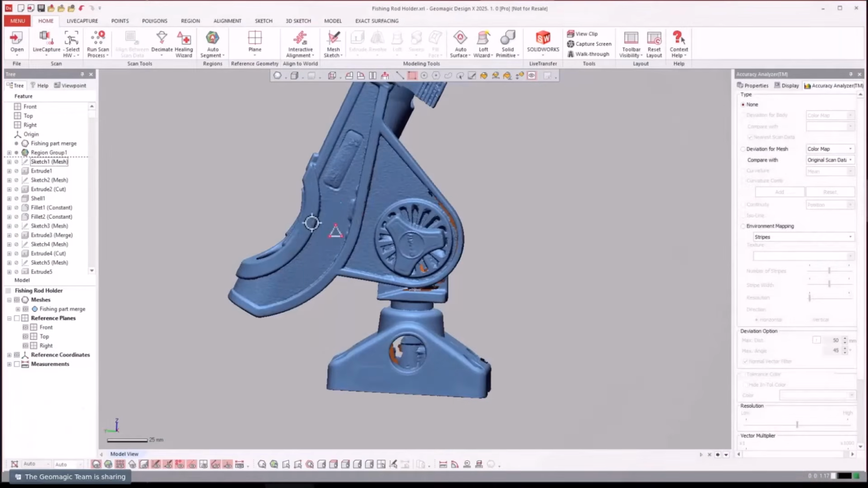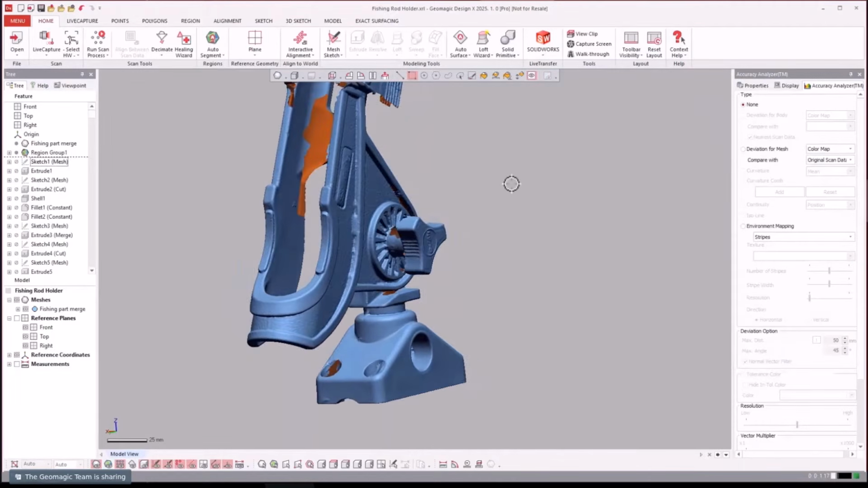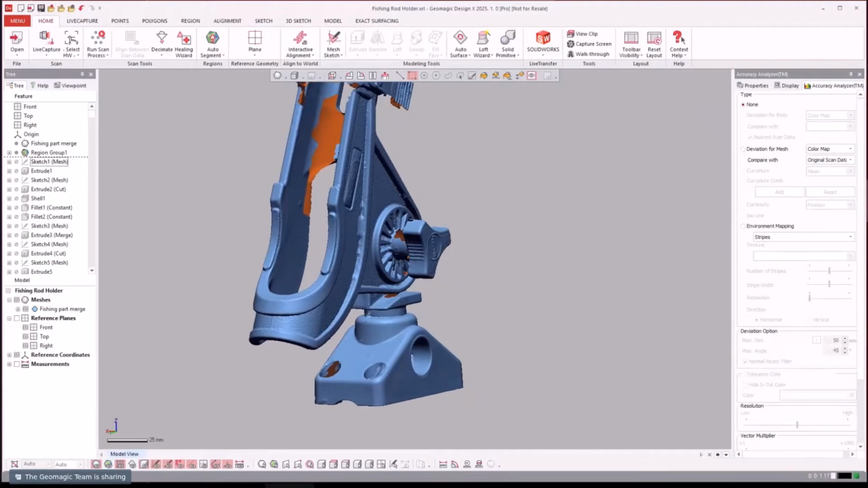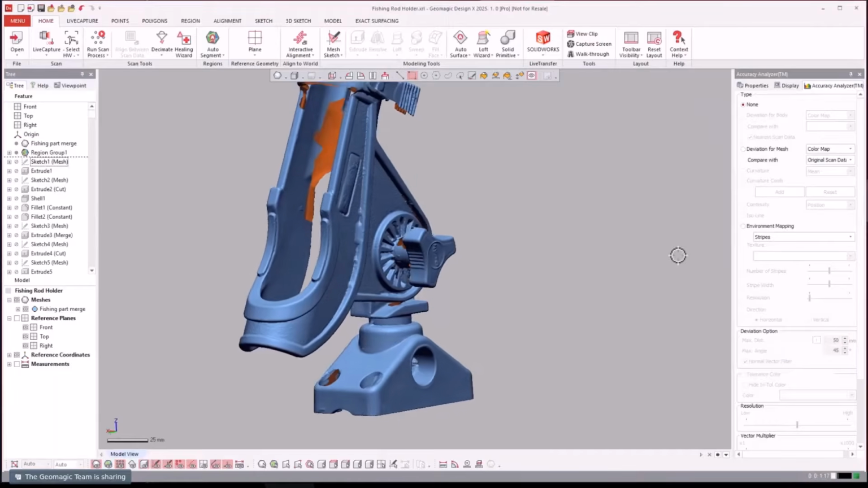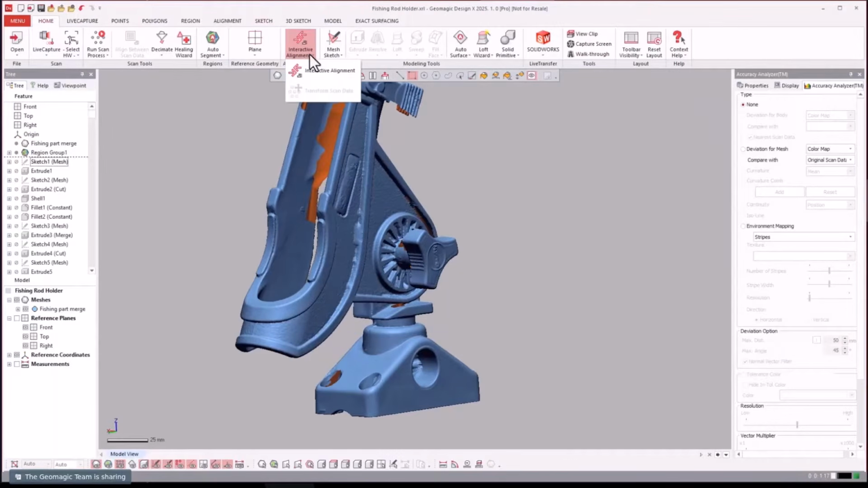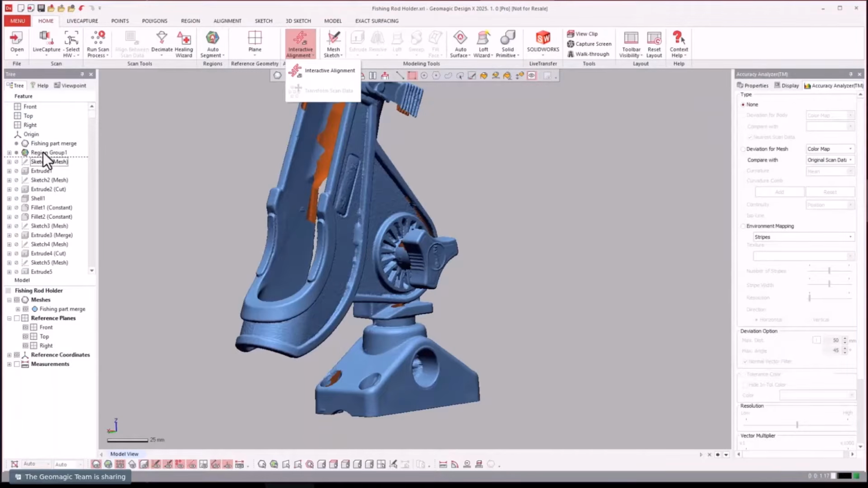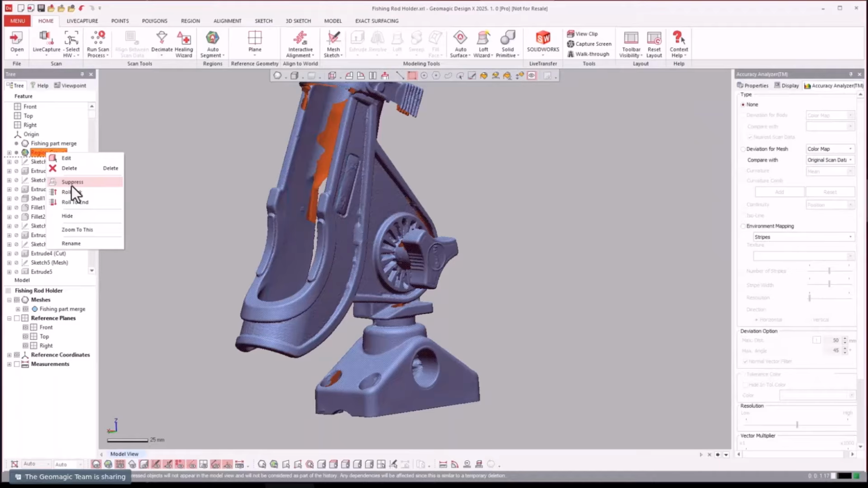As you'll see with this here, after we modeled it, we moved this to a different position in order to print it. We put it in a different location, and then printed it. And even if you didn't want to use the interactive alignment, you could use transform scan data, which, you'll notice, is grayed out there. This is just a little information for you.